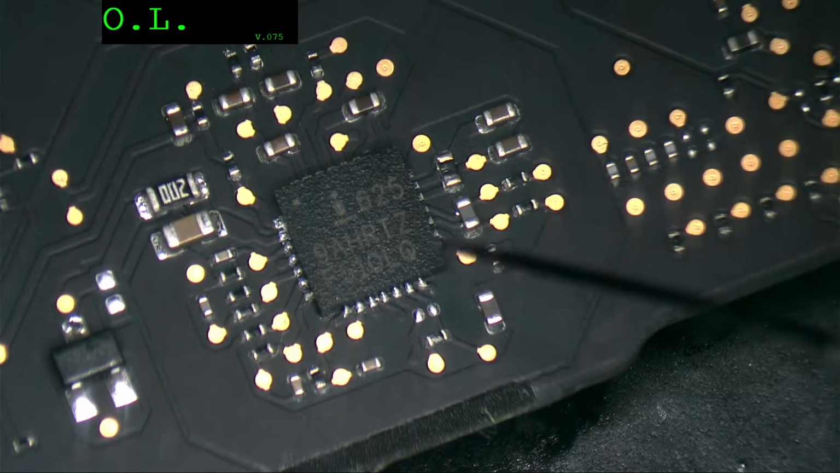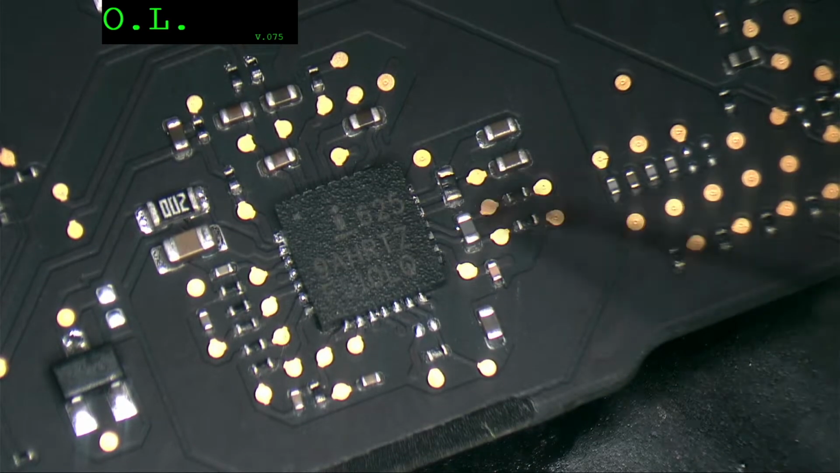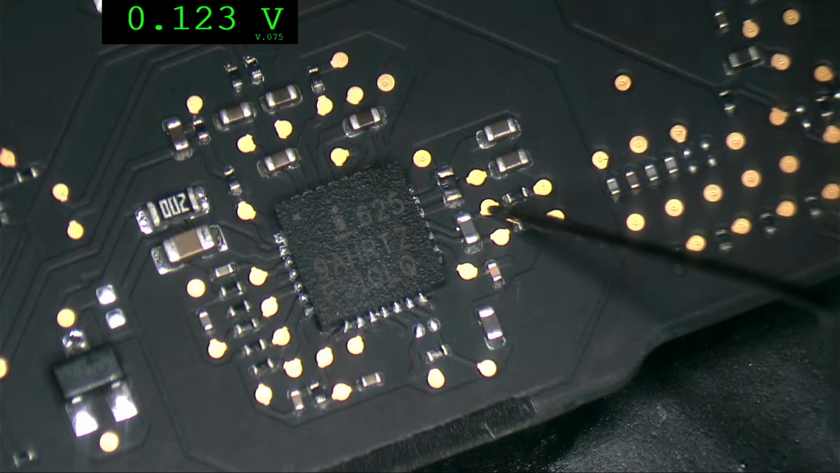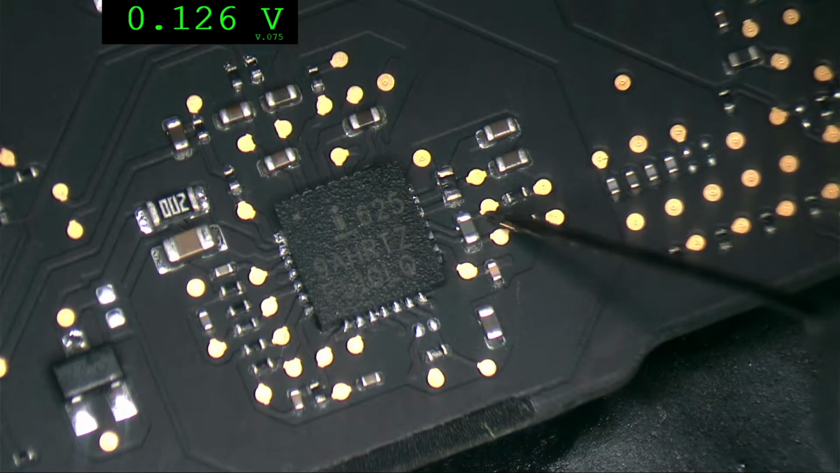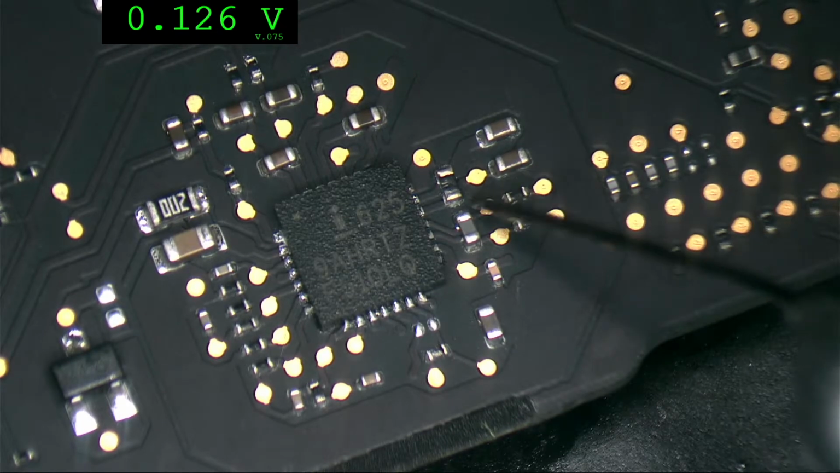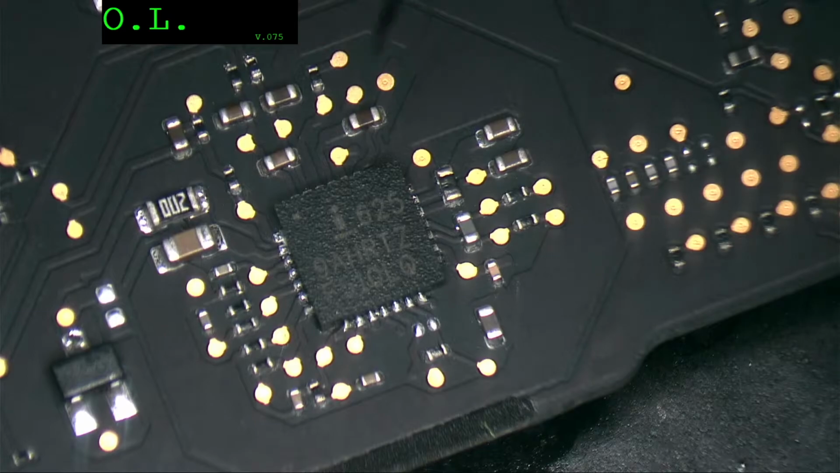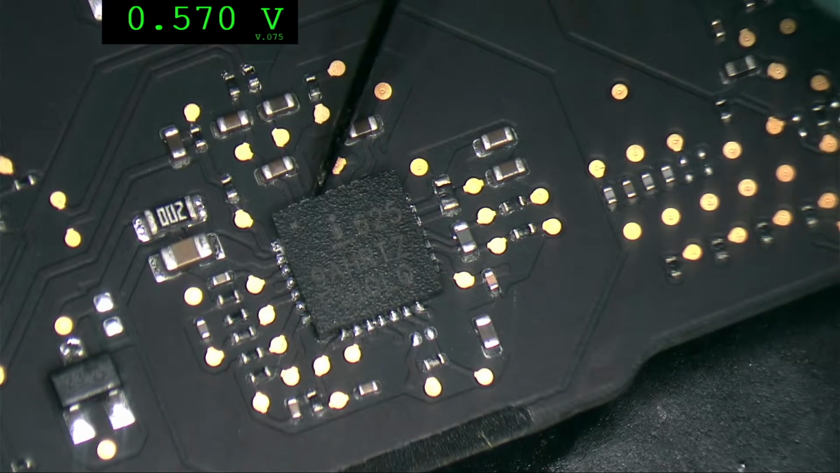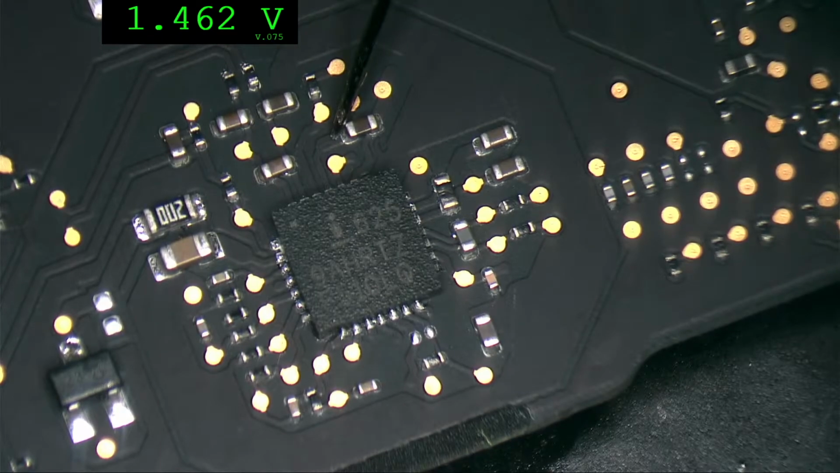No. And I have this one. How much is this one? 125, 125. They're connected. Okay, so it's not shorted to ground. And then over here, this guy. This one is shorted to ground.